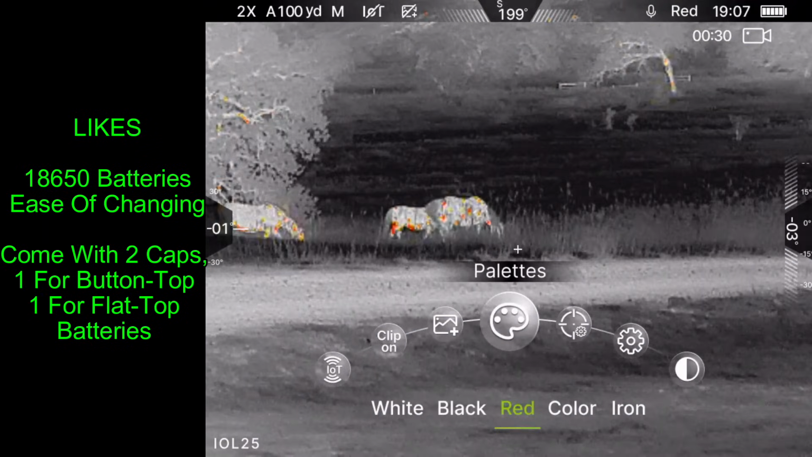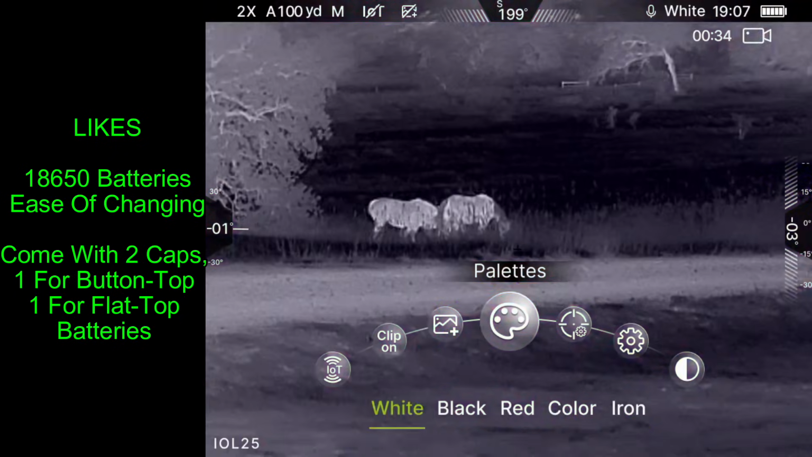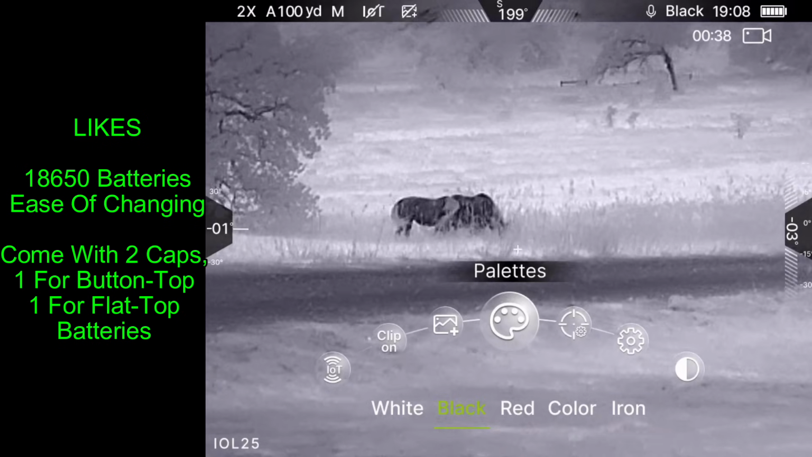And of course, again, I'm going to mention the 18650 batteries. I think it's great that that's what they're using. I like the fact that you can use both button tops and flat tops. Either one comes with 2 caps. You're good to go.